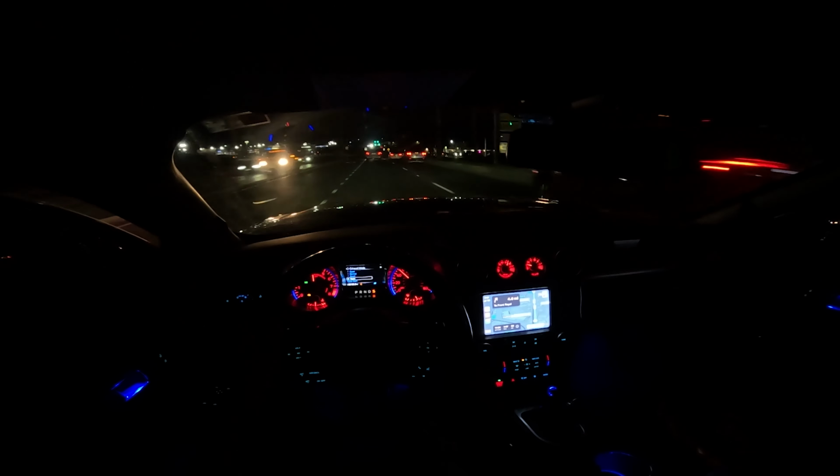I swear I love this car, y'all. I hope y'all enjoying this exhaust as much as I am right now. I don't even have traction control off. This going crazy, y'all.